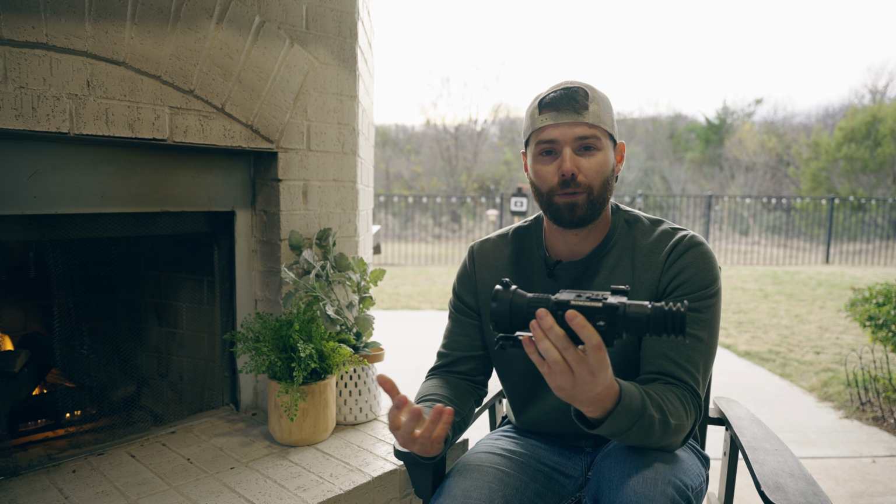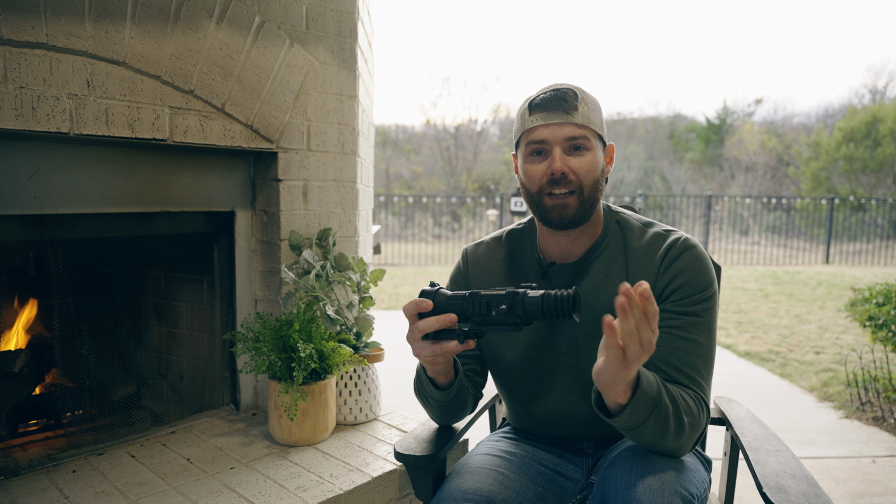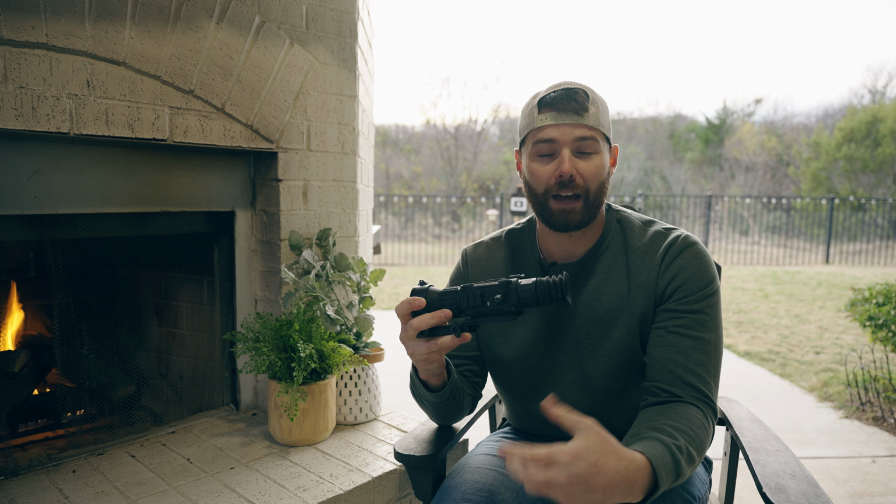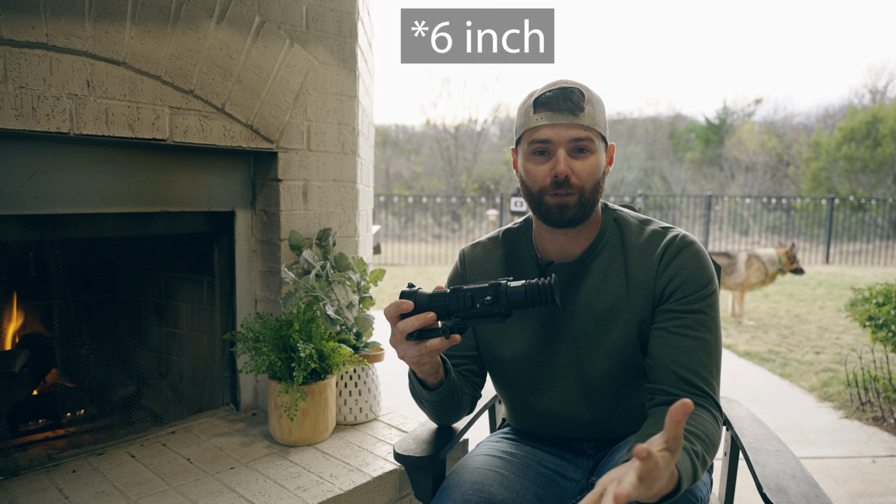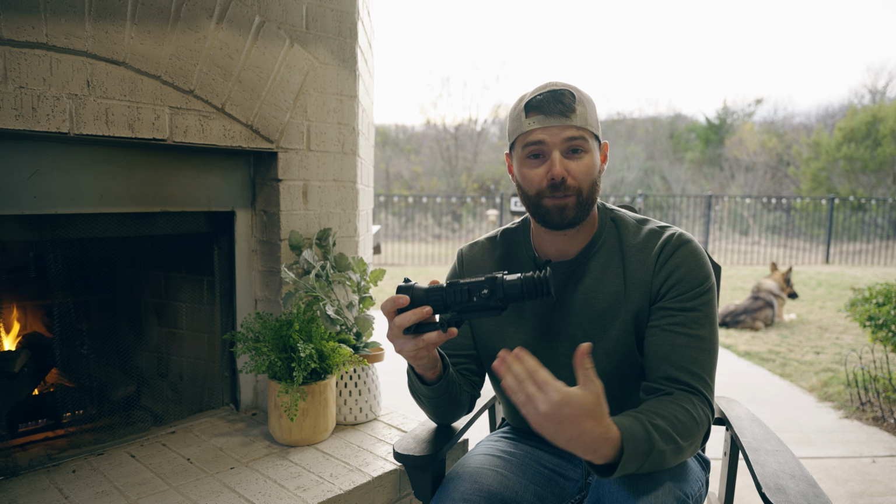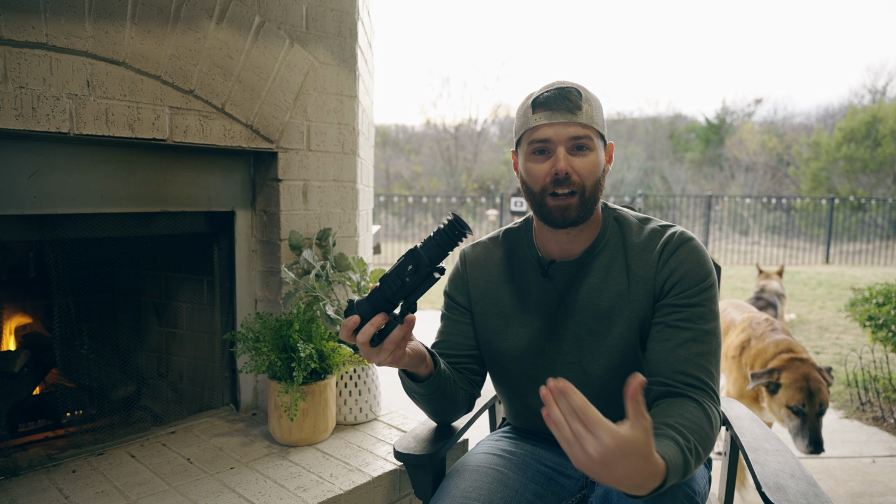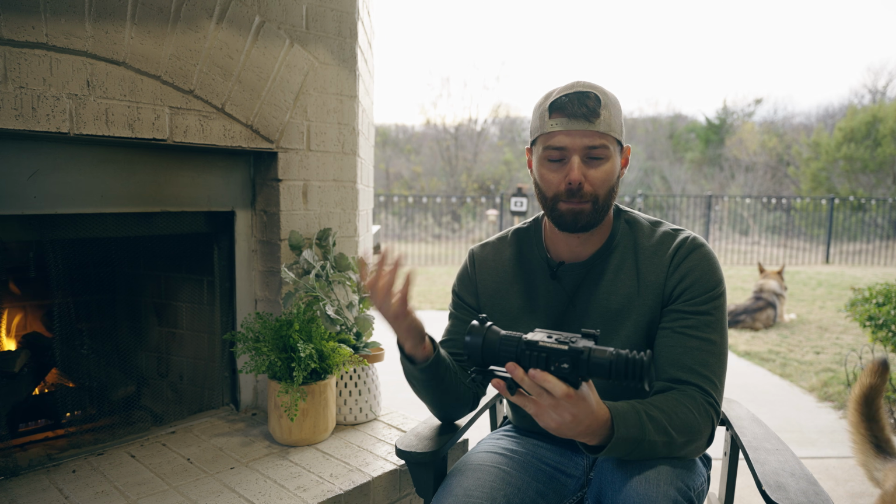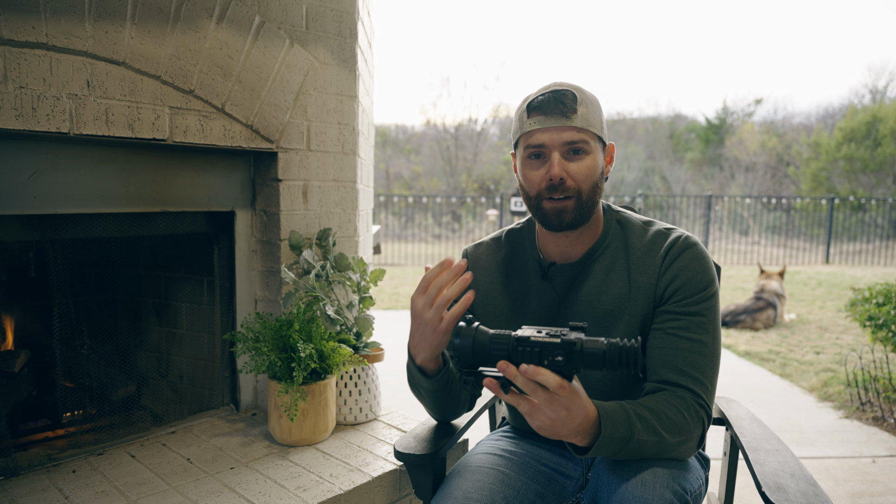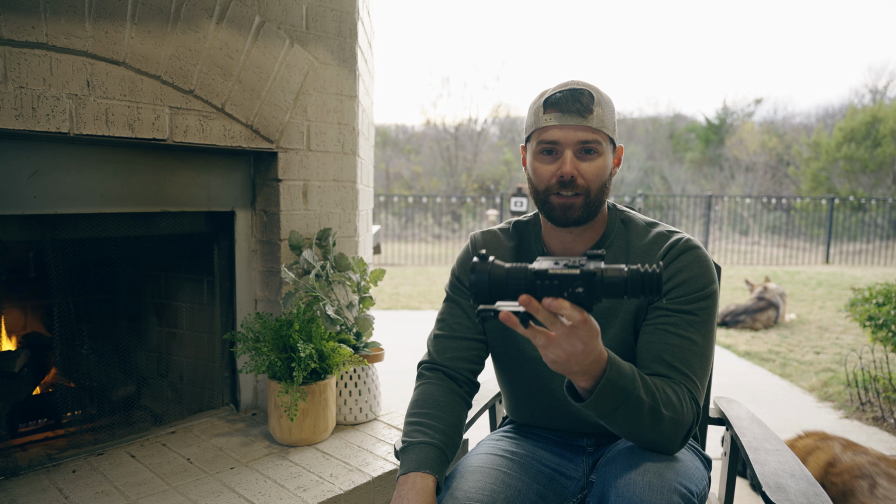Now, one thing I like to do, and that I've made a habit of in all my thermal reviews, is at the 30, 60, and 90-day increments, I verify that the optic has maintained zero. How do I do that? Well, I shoot at a little 4-inch steel target at 200 yards. And as long as it makes contact with that from the time of zeroing all the way until the end of the 90-day period, I call it zero maintained. Because the margin of error with pixelated imaging, you know, maybe it's shooter error or not, if I hit a 4-inch target at 200 yards, it's good enough for those ear shots on hogs.